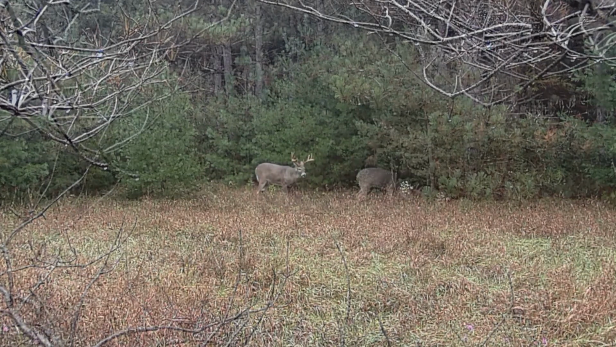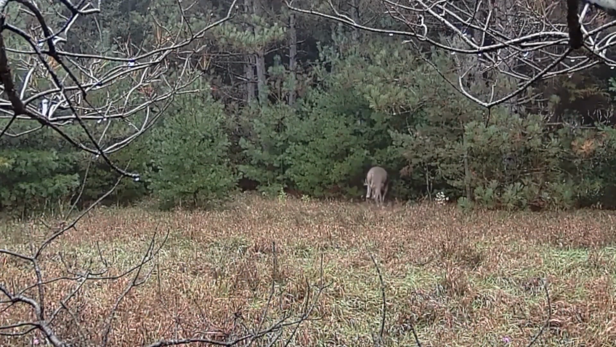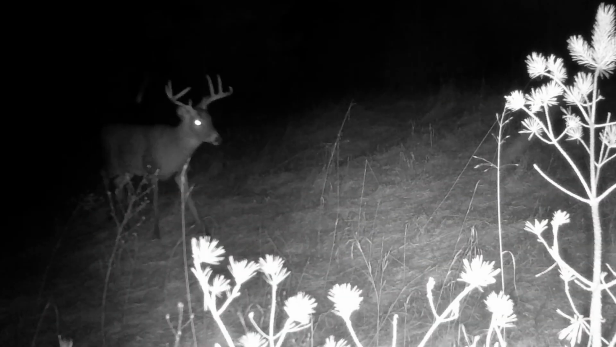For whatever reason, this particular part of our property is where the bucks like to be. But the big bucks will either come out late at night or they'll hide just on the other side of this tree line here.